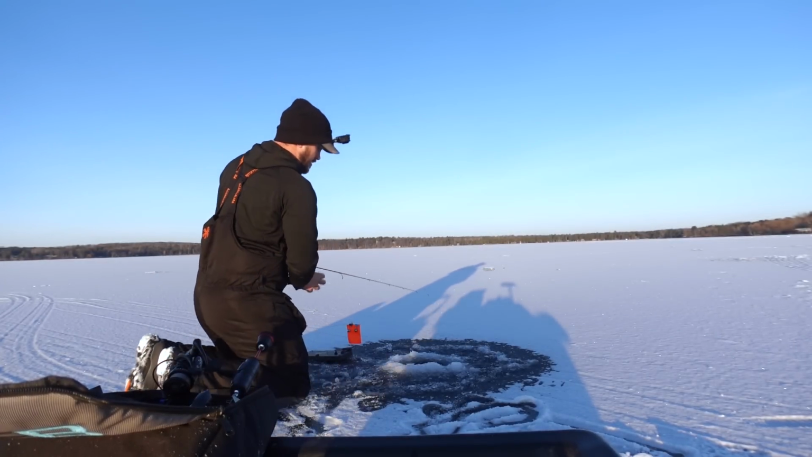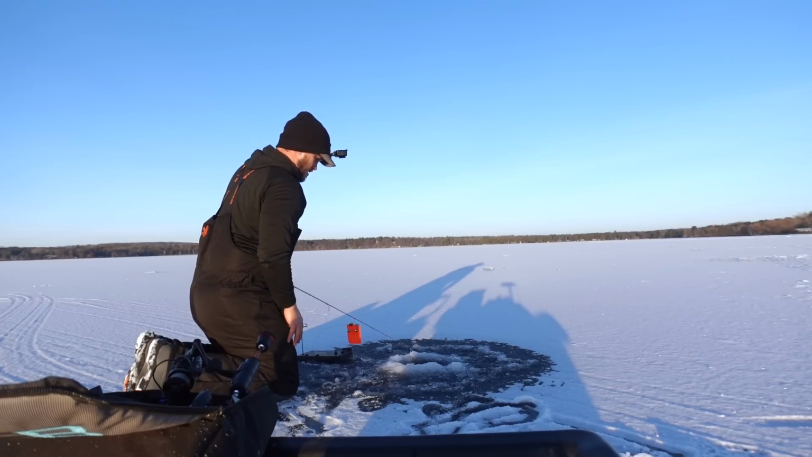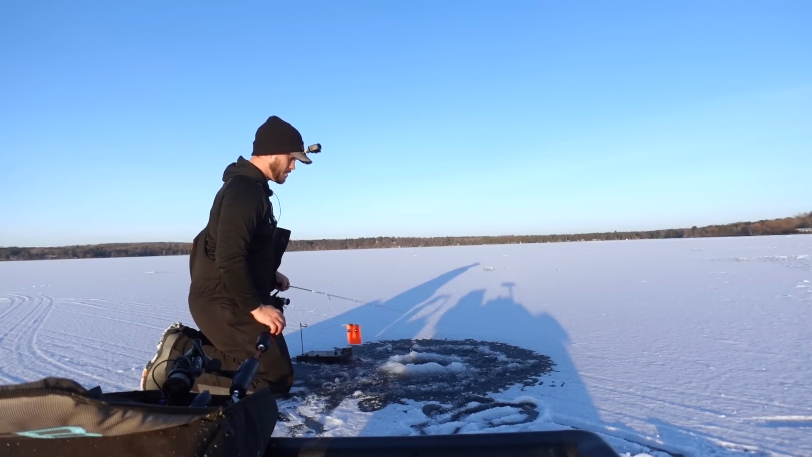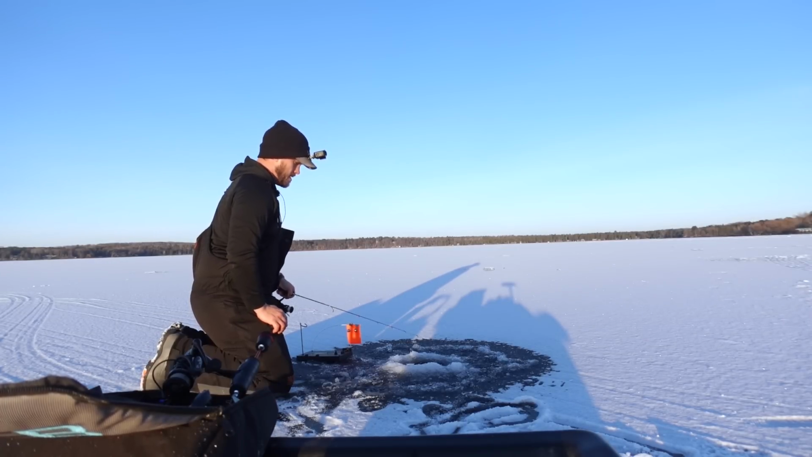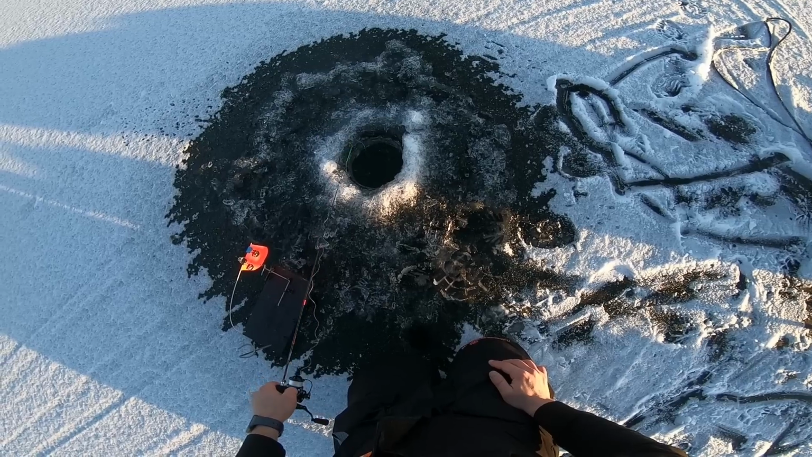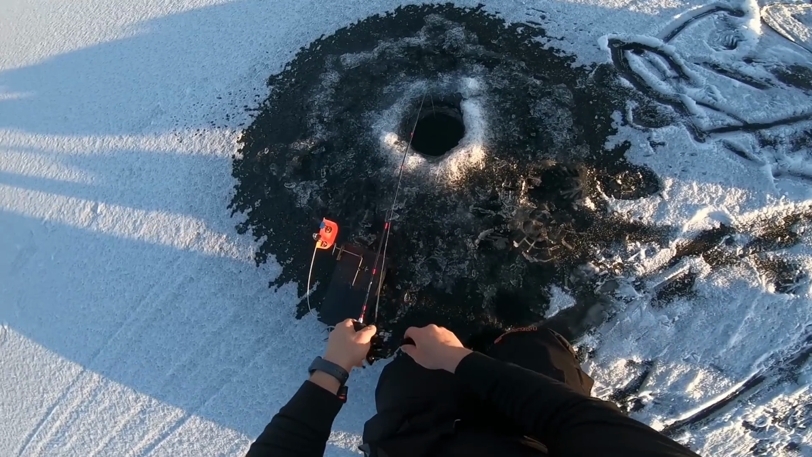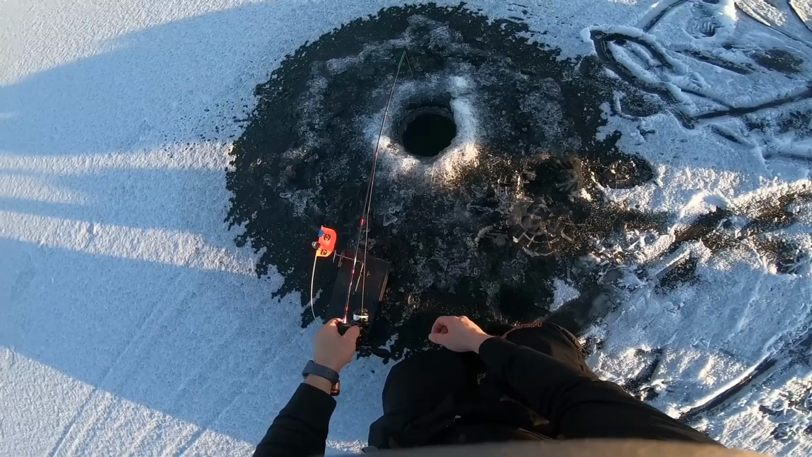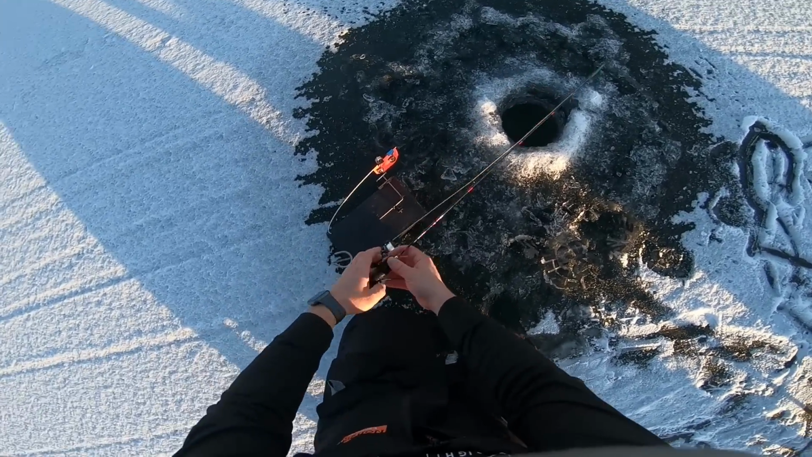Not even gonna use my Vexilar right now or my live scope. With these tungsten jigs, they're heavy enough, and I know I'm fishing a little bit harder bottom. So I'm literally just gonna get it all the way to the bottom, pull it up like a foot, maybe 2, and call her good for now until I can get everything else set up. So there I can see we're on bottom. So I'll just basically get it tight so I'm right at the hole. Then I'll pull it up, give it a little bit more.